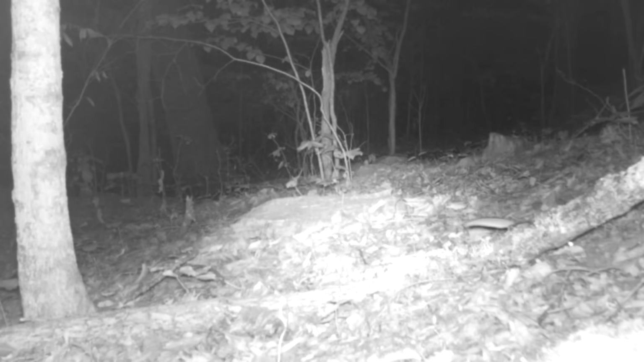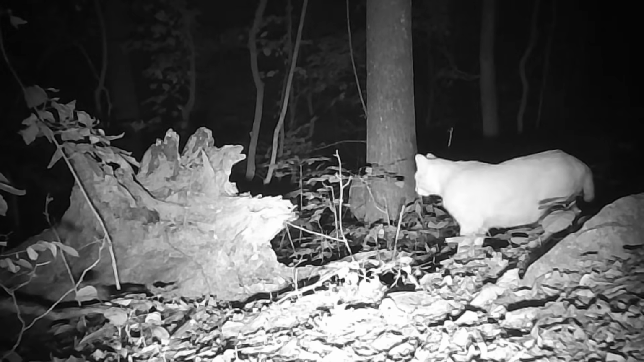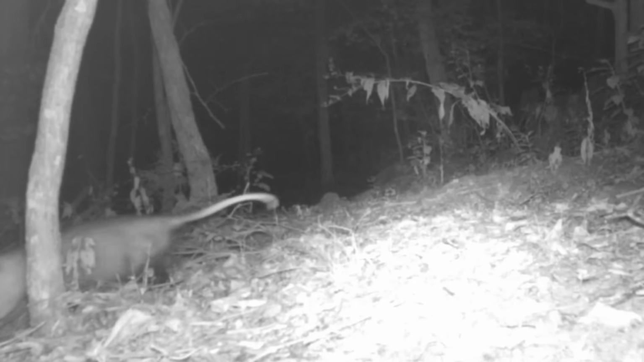Now here's a rare glimpse of a ground flying squirrel. They're as rare to capture a picture of as a bobcat. But they're there. There's plenty of flying squirrels in these woods. They only come out at night. And there's a little mouse, field mouse. And there's old Yeller watching it. He's doing some hunting. And there's old Willie chasing a bug.